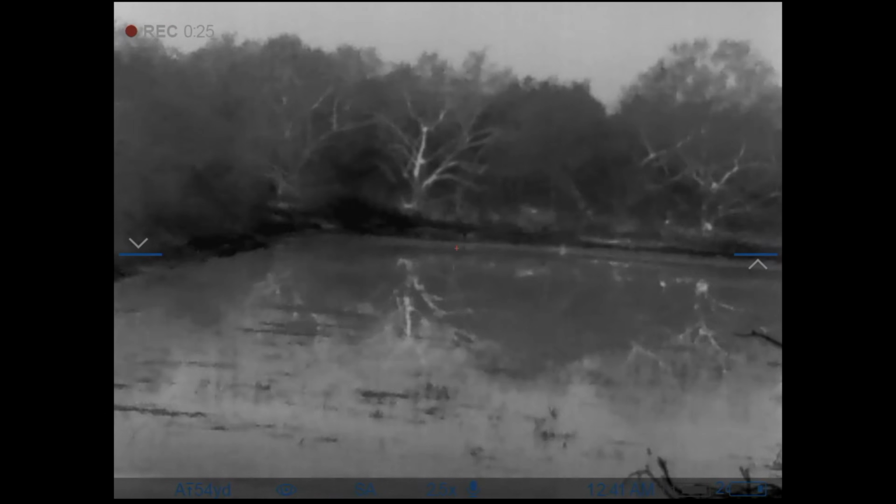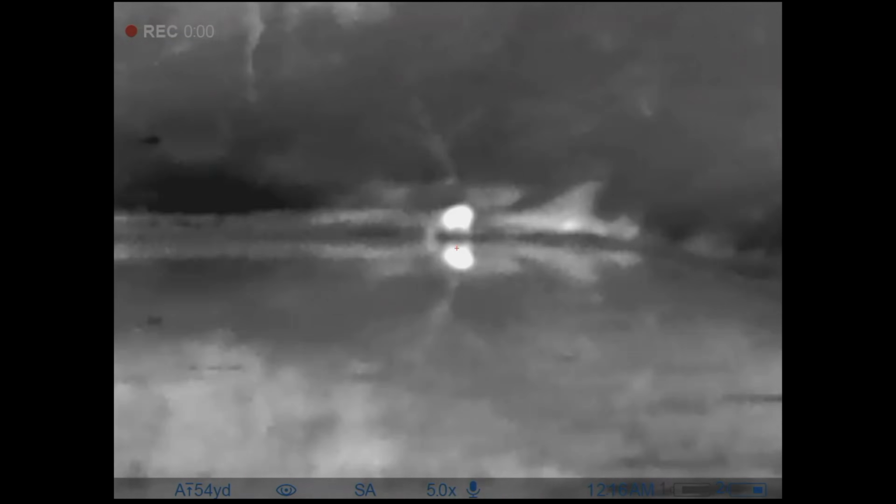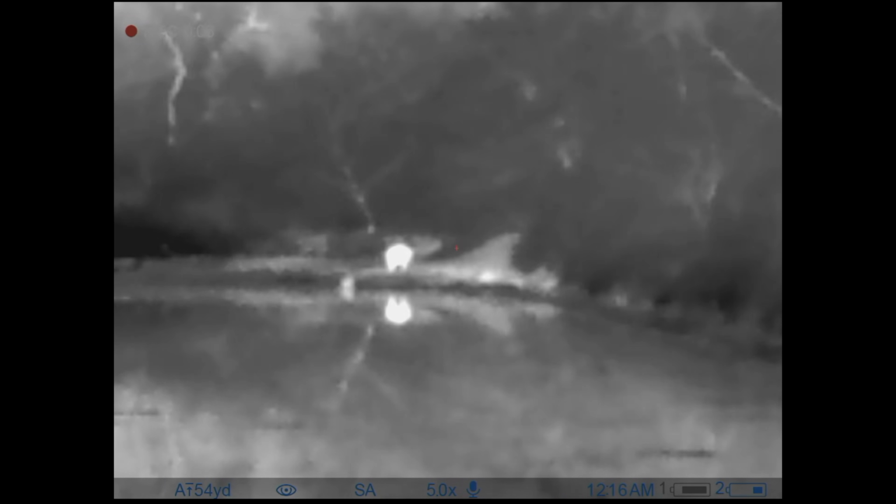In addition, you've got an opening to the right of my truck, where I had 2 kills, which I've marked with a red flag here. This is very, very traditional, thick South Texas brush. We saw lots of activity with hogs pretty much as soon as I pulled into the property. That's kind of been par for the course with this property.